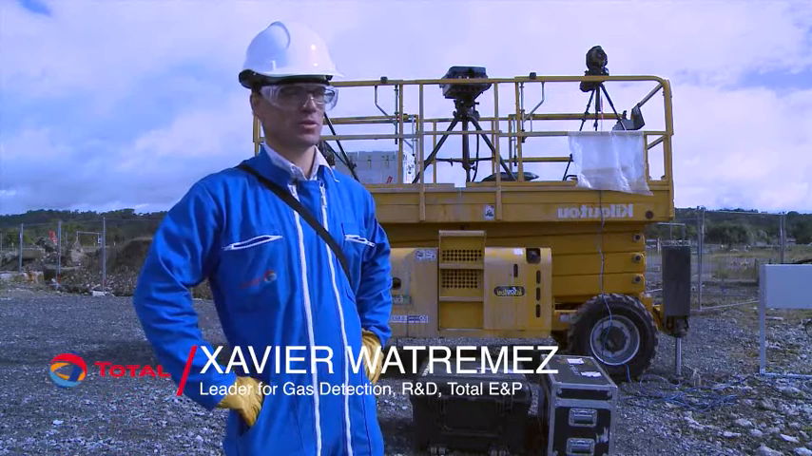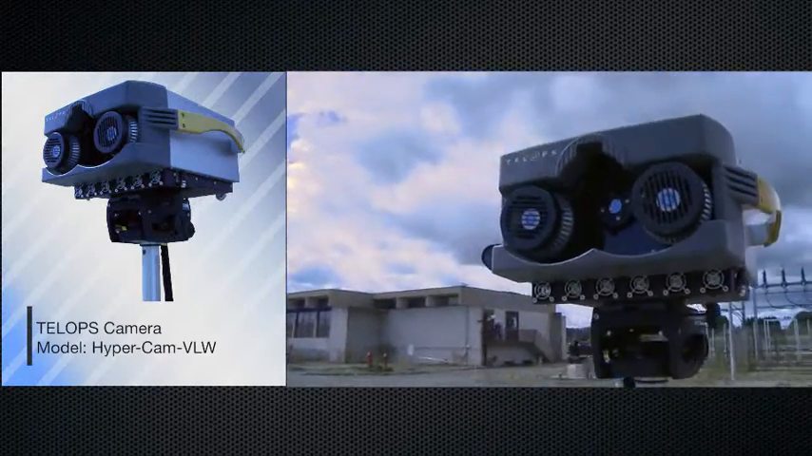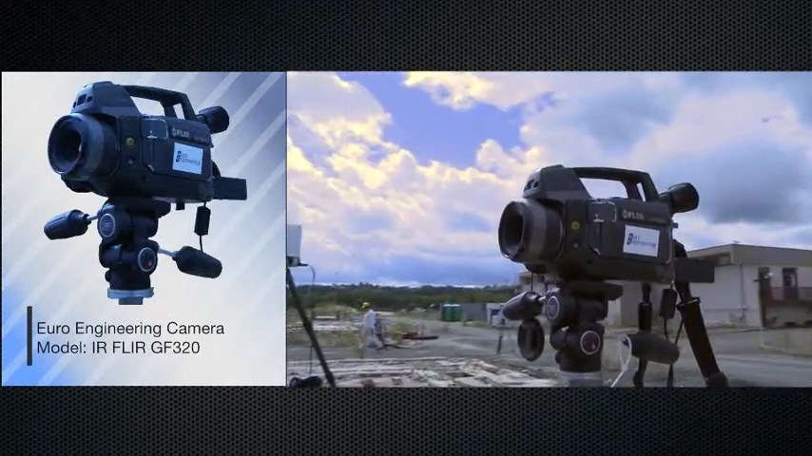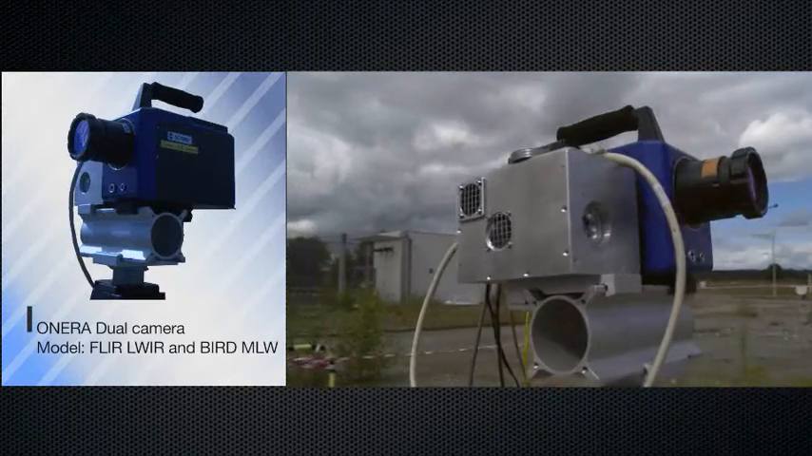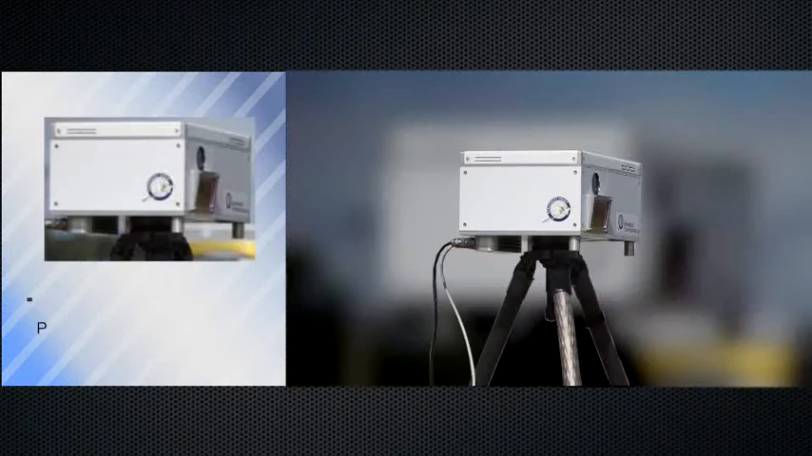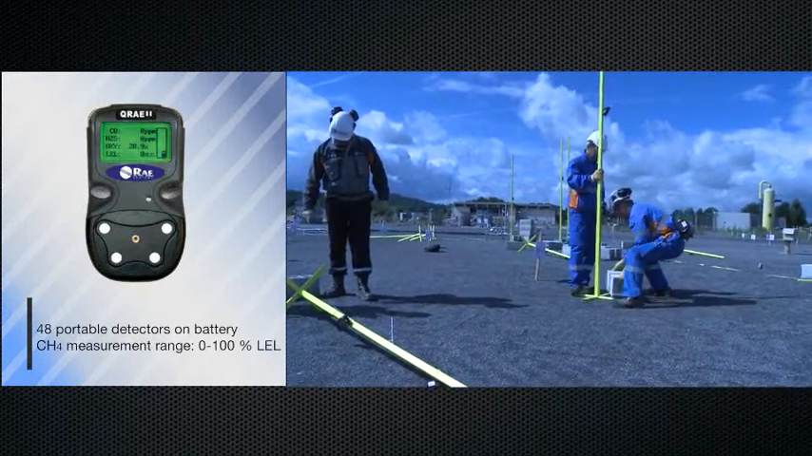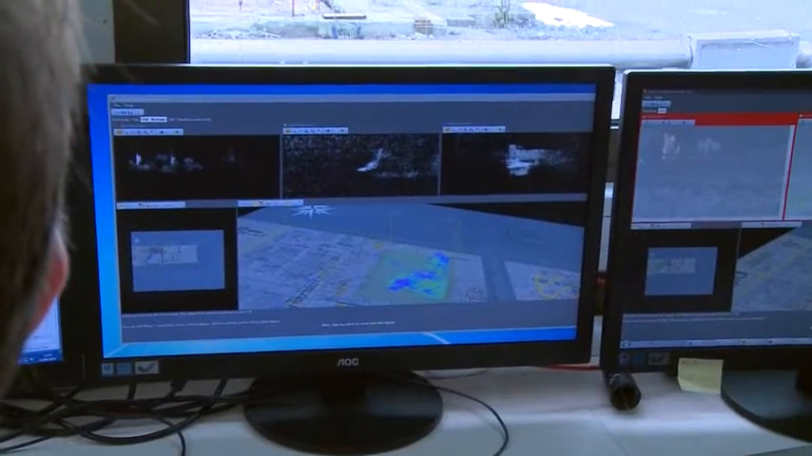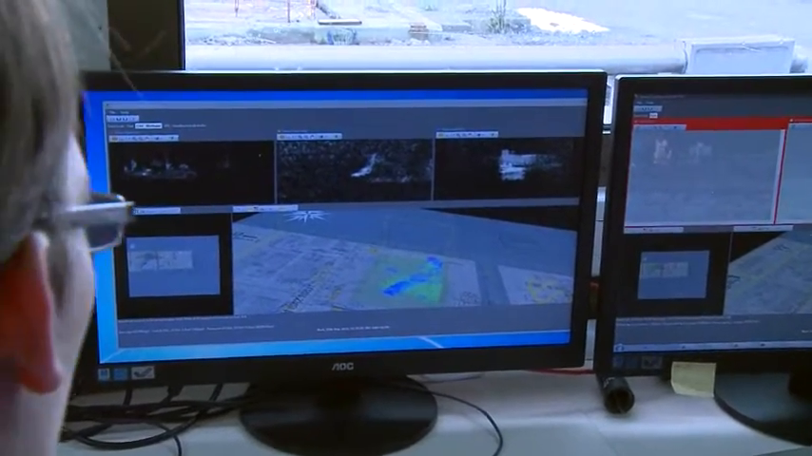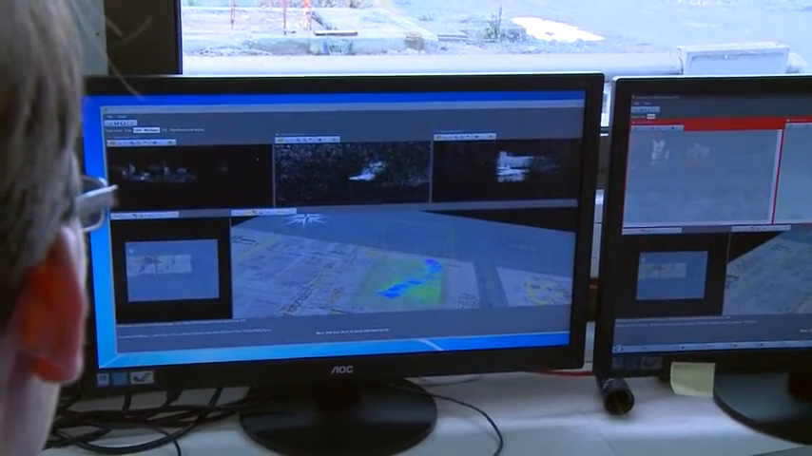For this measurement campaign, we have 3 hyperspectral cameras, conventional infrared cameras, and some R&D innovative prototypes located at 3 different points in order to reconstruct the 3D gas plume using a technique called tomography. We have also positioned around 50 gas detectors on stakes to measure the methane point concentration. This real-time reconstruction software is being tested for the first time. The data obtained will enable us to validate the reconstruction model.